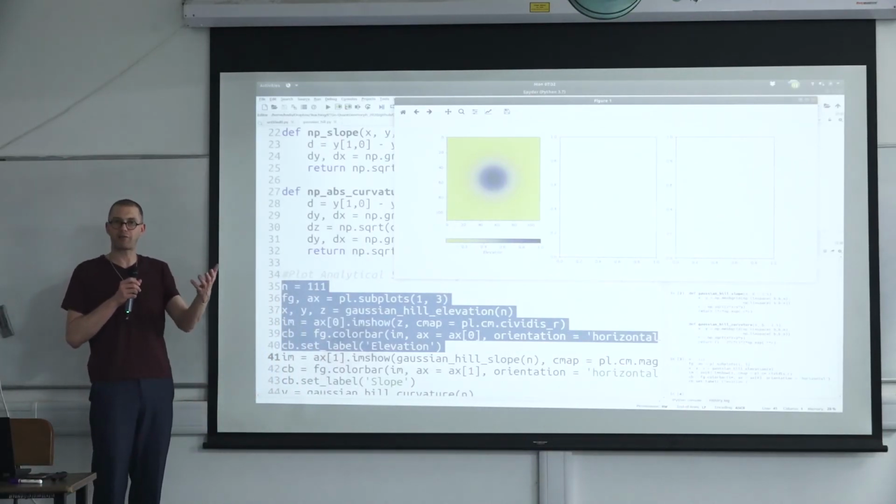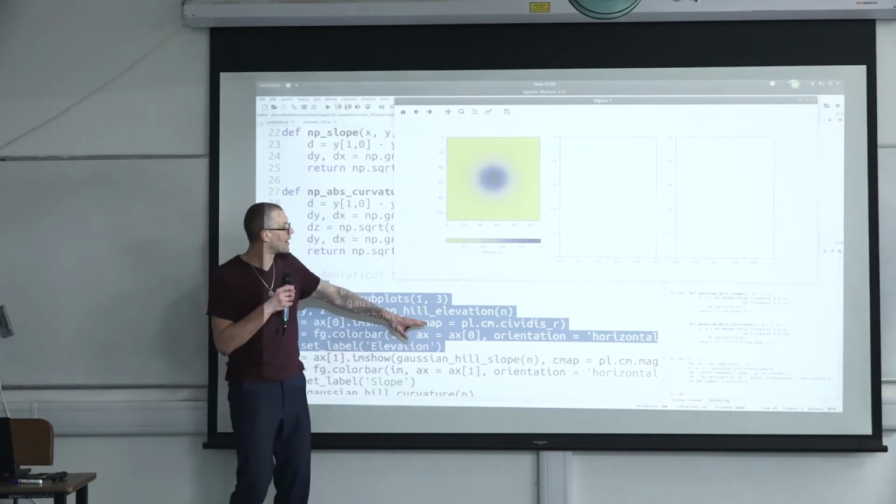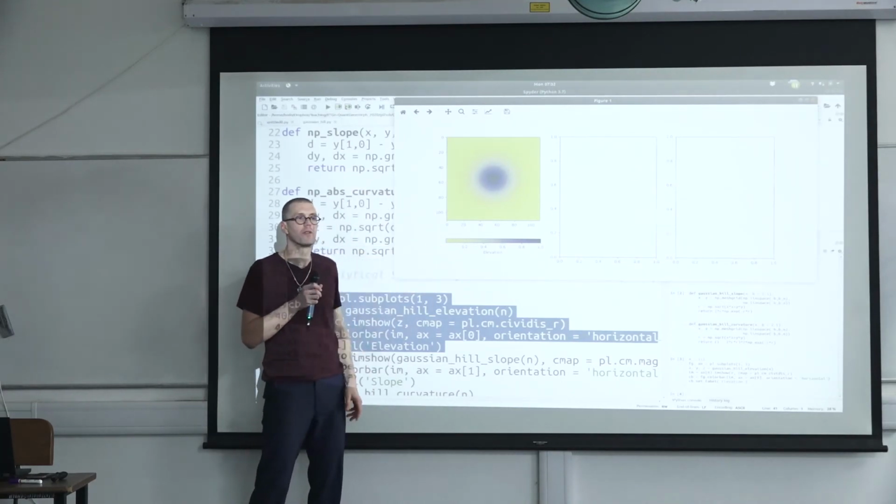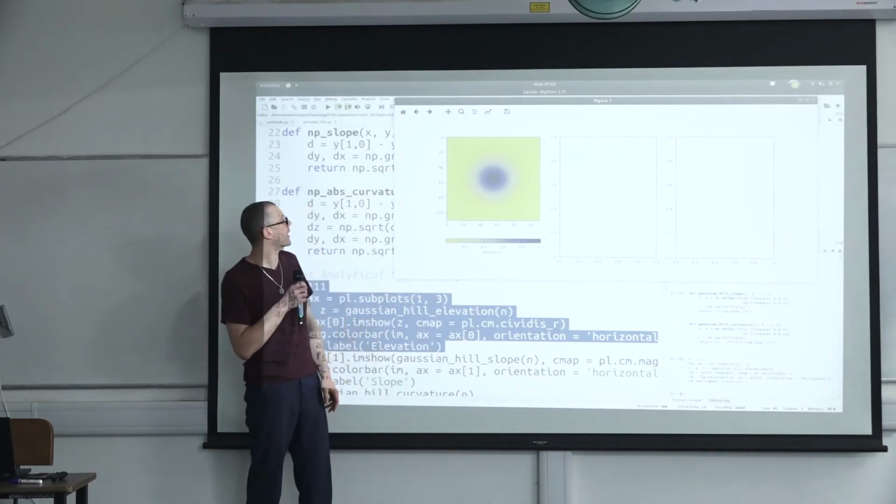Z is an array, the Gaussian Hill array. And I'm just giving it a color map, and I just like the color map that goes from yellow to blue. That's called the Civilus color map.